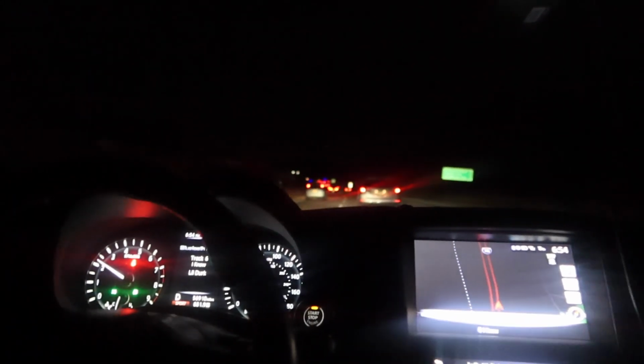So I get a straight shot, so I can open it up for y'all so you can hear it. Yeah, it sounds pretty good when I'm off the gas. I want to get an exhaust for it, but I don't know yet.